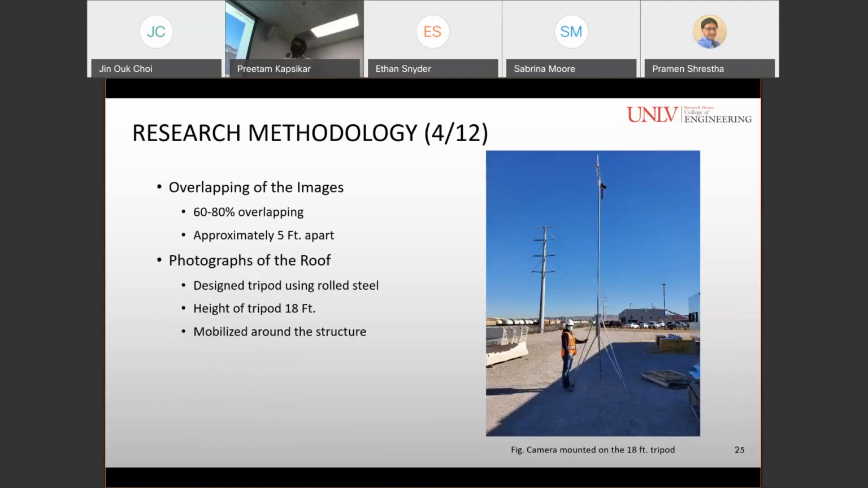For maintaining the overlapping of the images, we maintained about 60 to 80% overlapping, and for that we took pictures 5 feet apart from each viewpoint, and the photographs of the roof were taken after designing a tripod, which was designed using a roll steel, and the height of the tripod was 18 feet, and this tripod was mobilized around the structure for taking the pictures of the roof.